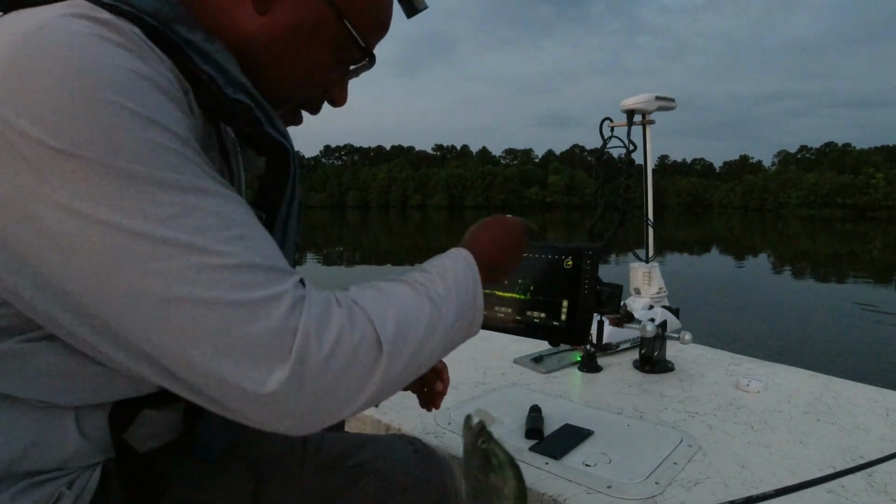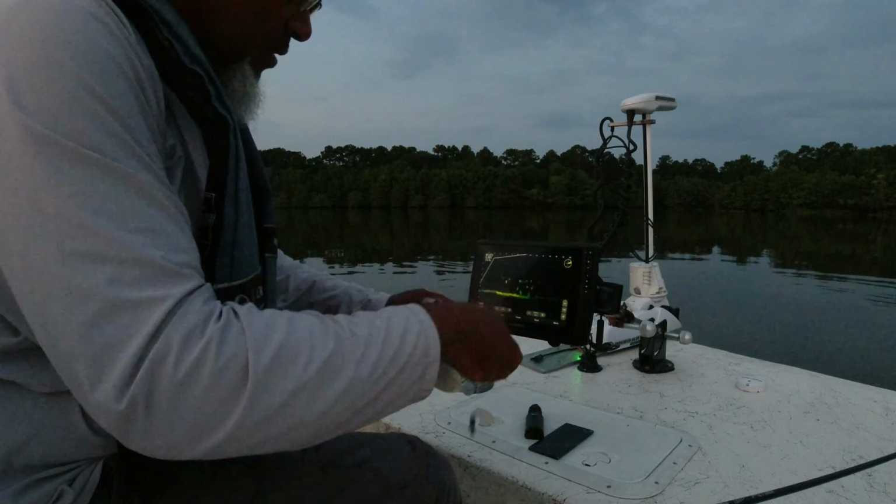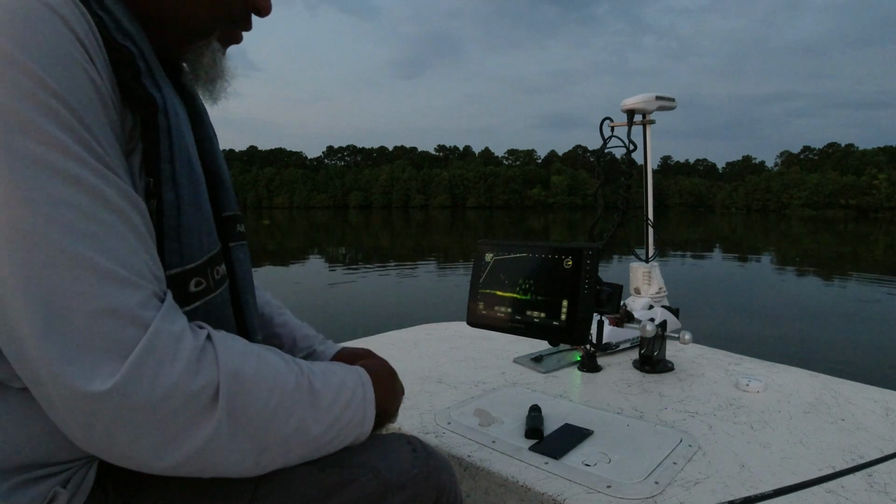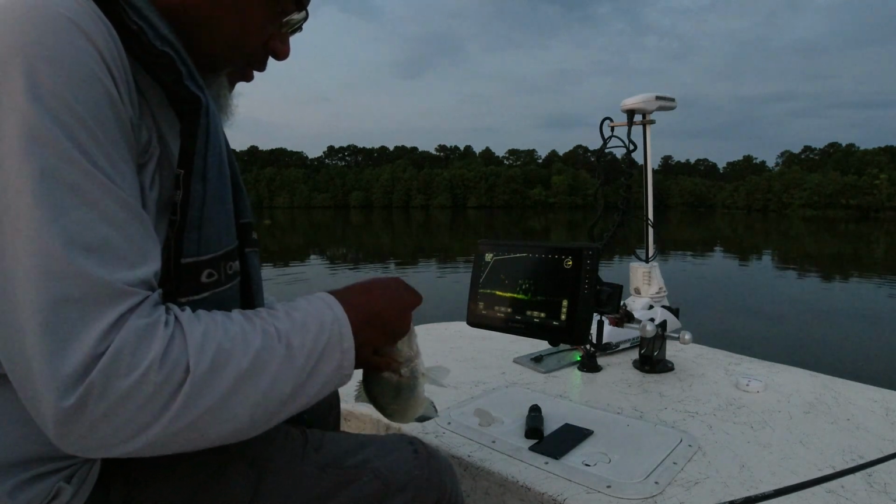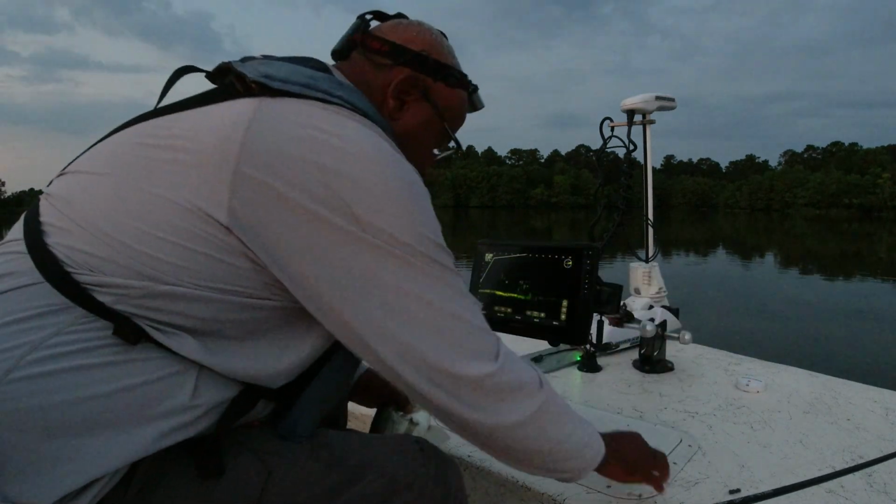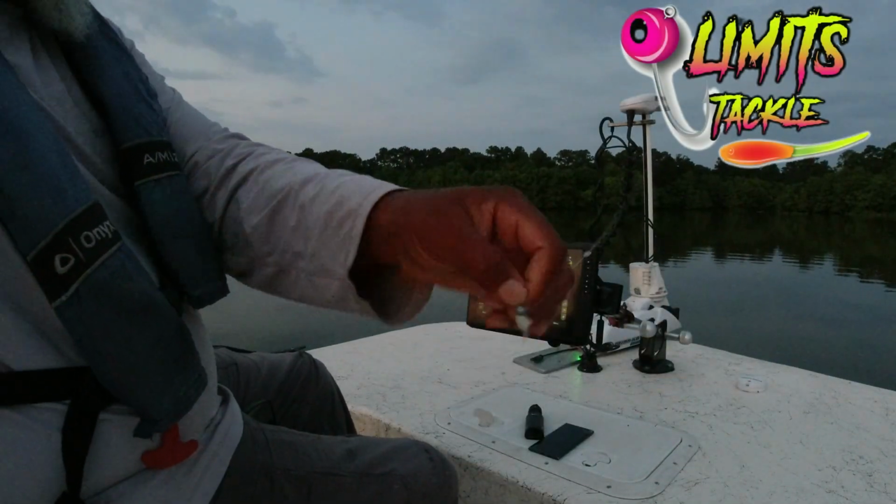Well, you get to see it in daylight now. Tell you what, them jokers had transitioned from open water to brush piles in a heartbeat. And they just old good one. I mean, just nice fish. Still on that hot white.